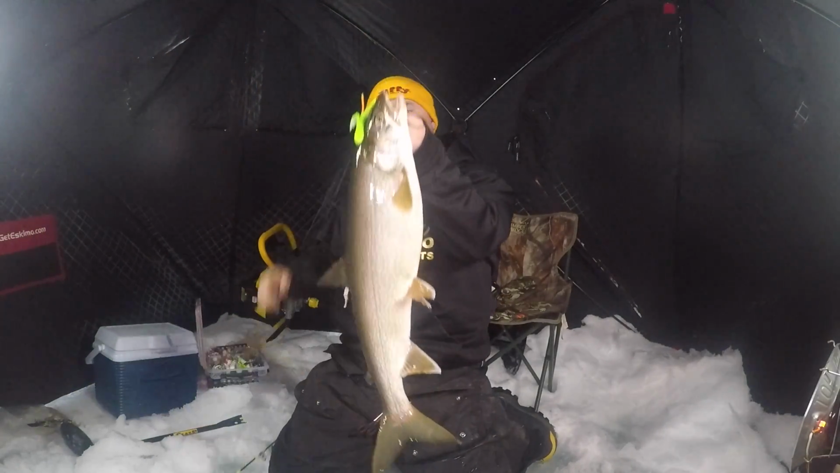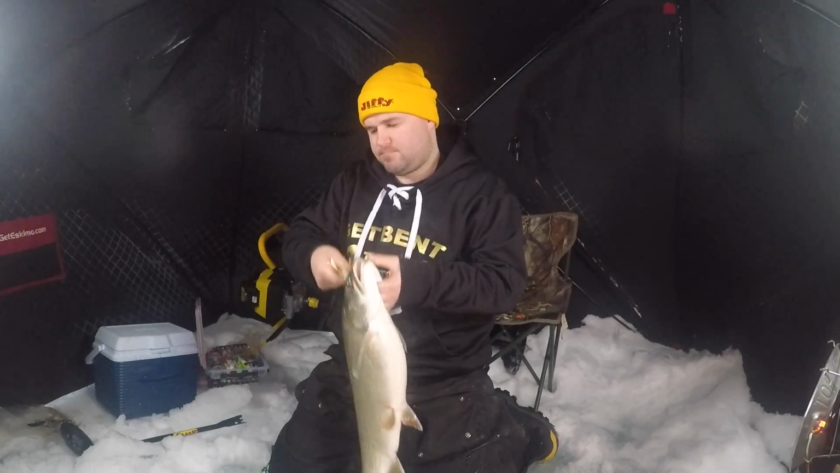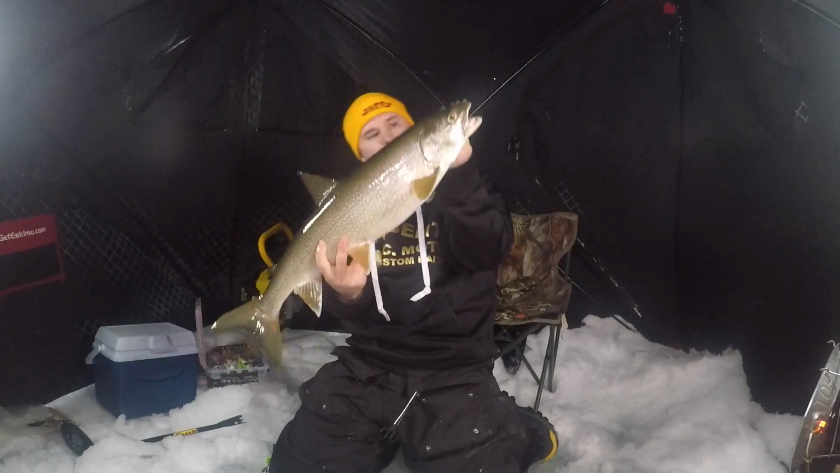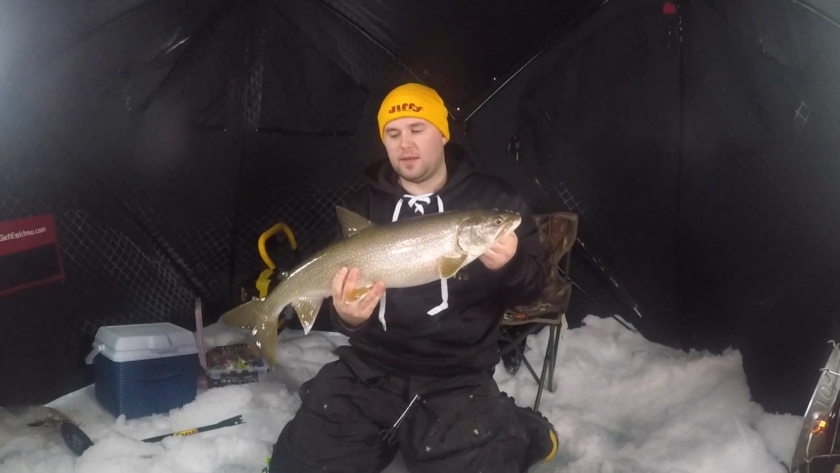That's a better one. That's definitely the biggest one we had today. Didn't quite have that tube in his mouth, but yeah, it's a nicer fish. So we'll get him back in the water here.